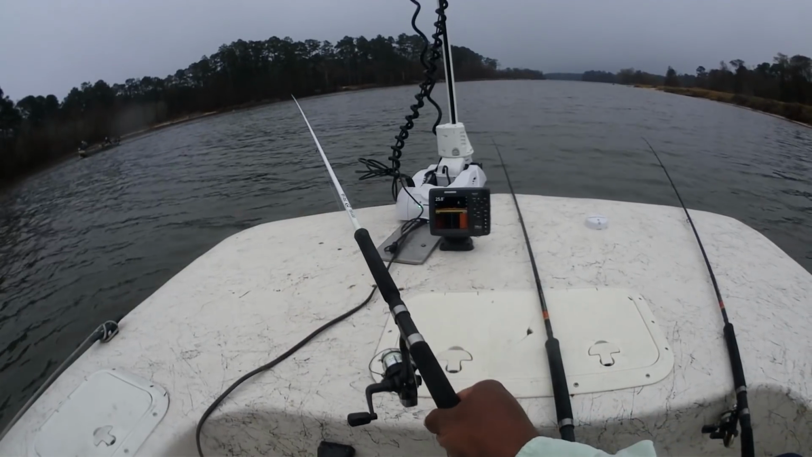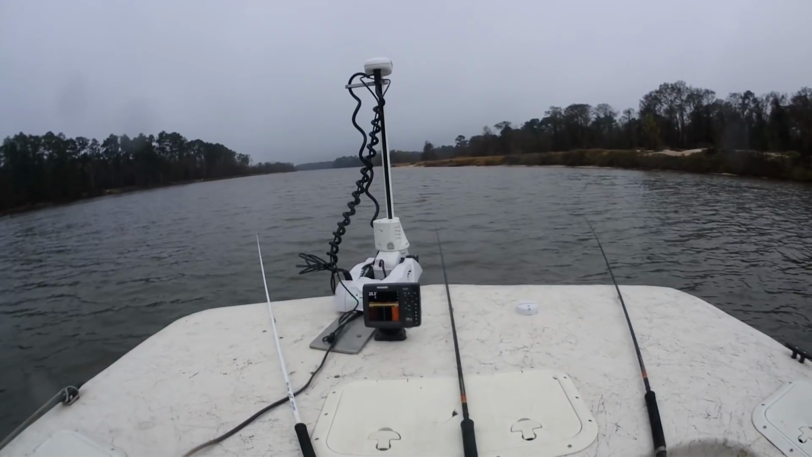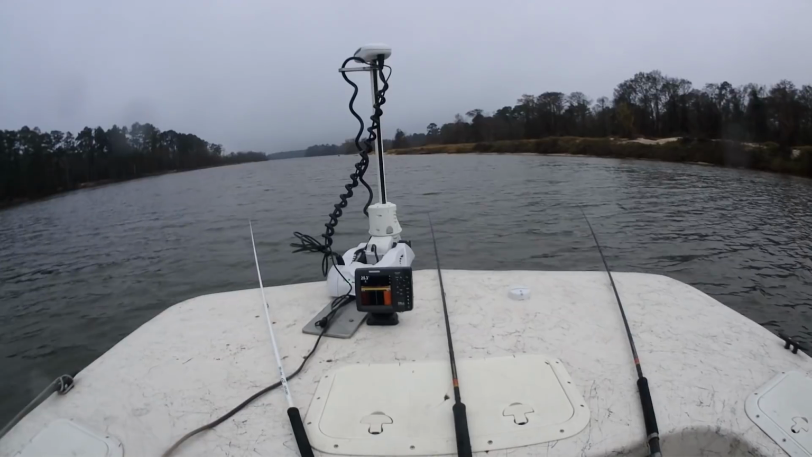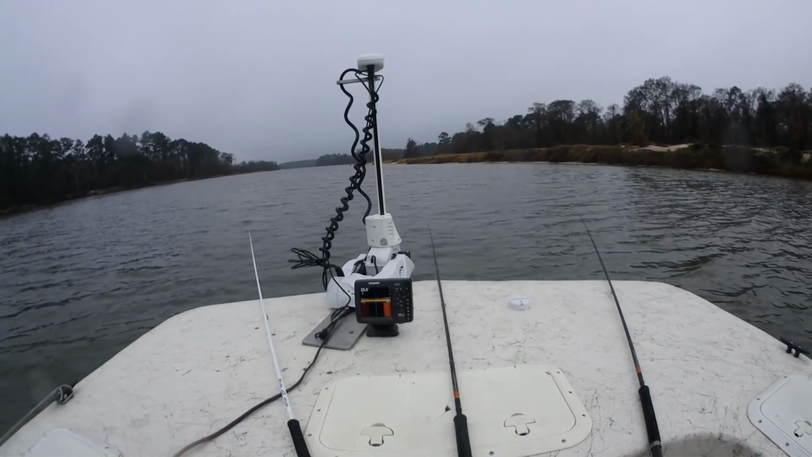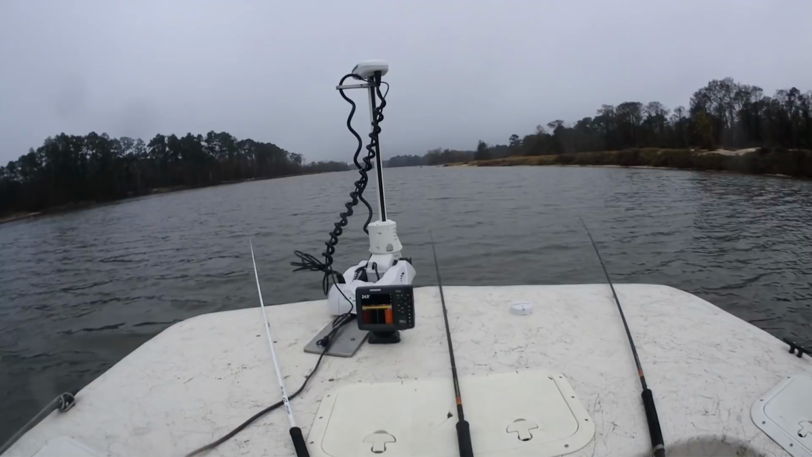It felt really, really good to fish without the camera going. Although I'm enjoying the catching, it is an extra challenge to talk about what I have going on and try to get good shots to show you guys what I got going on.